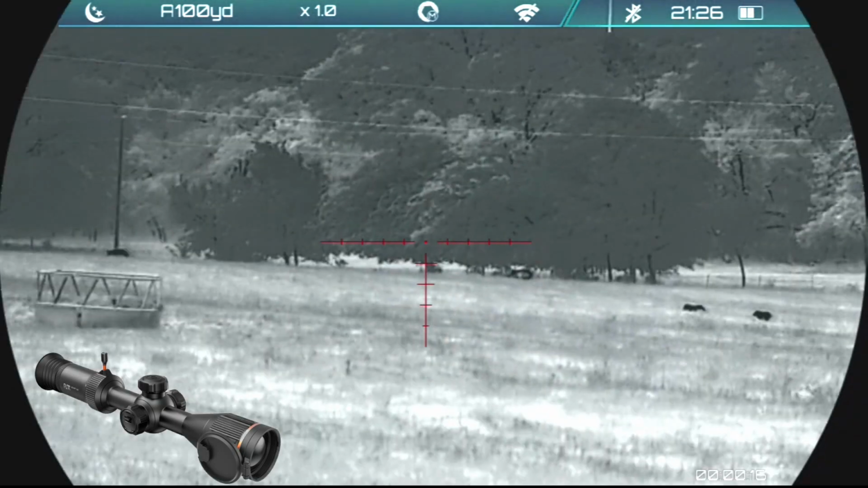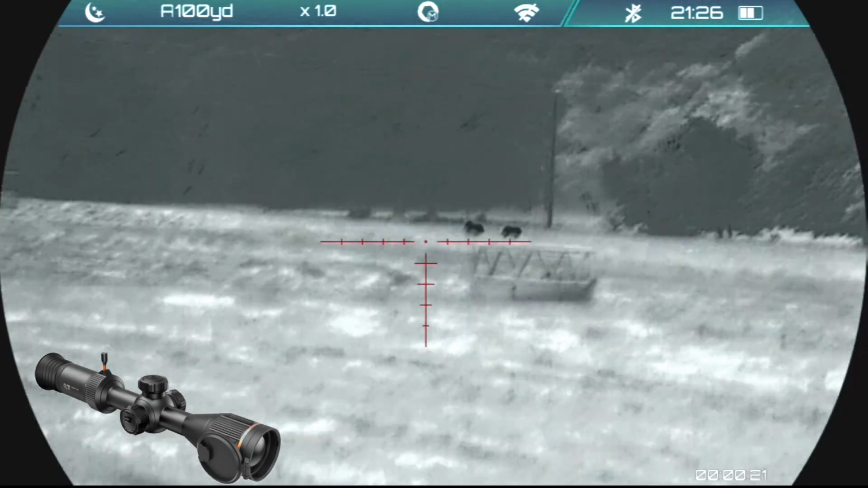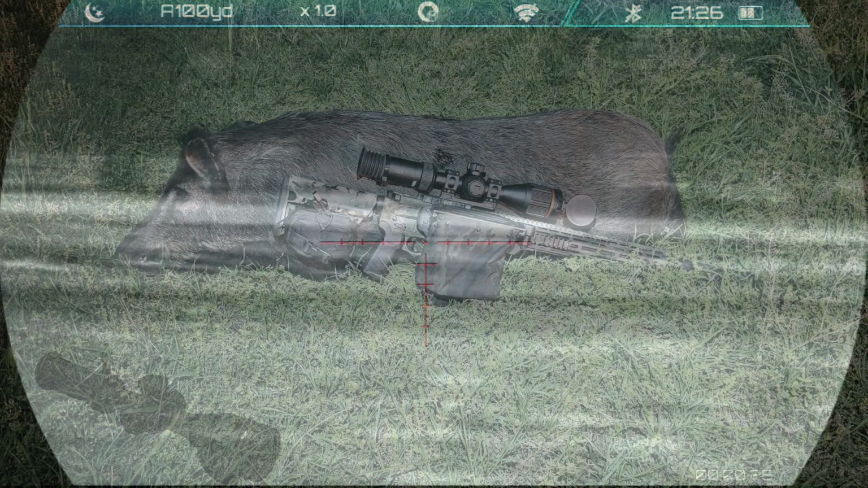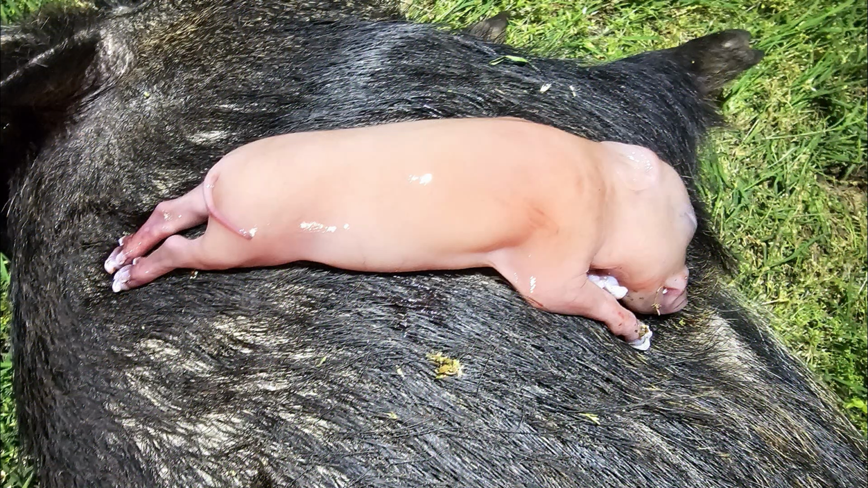Way too much lead, way too high. The second shot does connect, but the hog makes it over the hill and onto the neighbor's property. I came away with a 190-pound pregnant sow, and I thought this was interesting. She only had one on board. She's only the second or third pregnant sow that I found with only one on board.